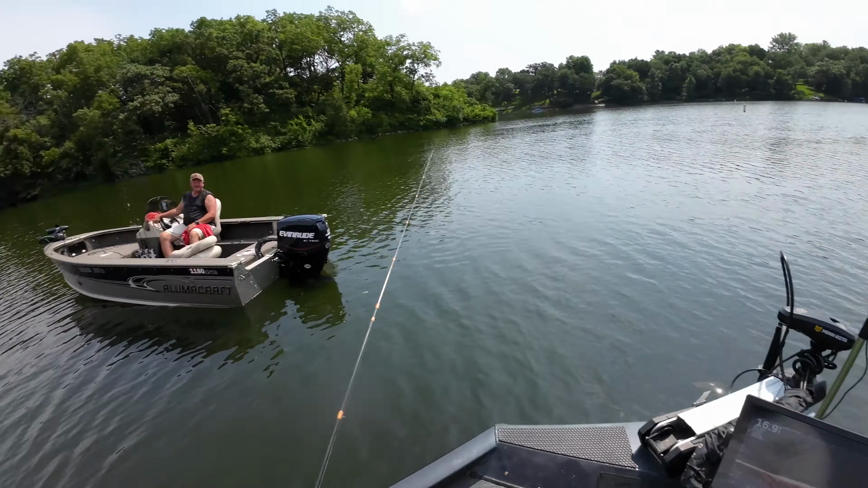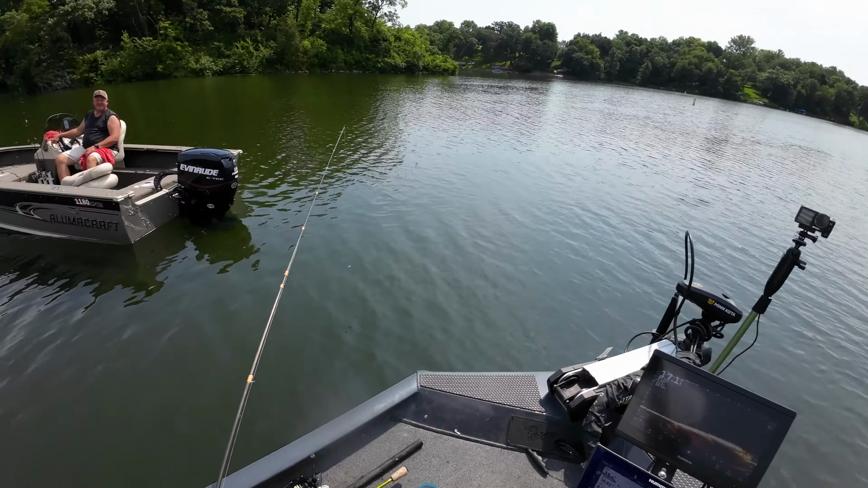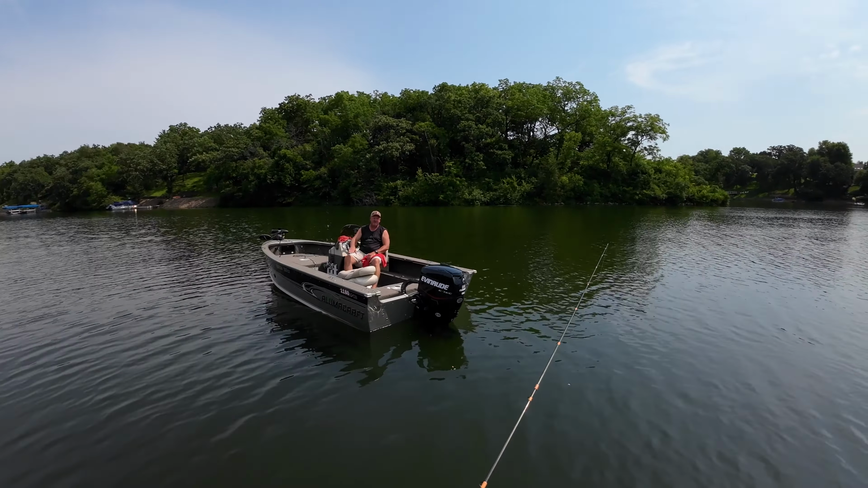Like I said, the thermocline seems pretty high. It's like at least 10 feet. What do you mean by the thermocline? Is that sure that far down?